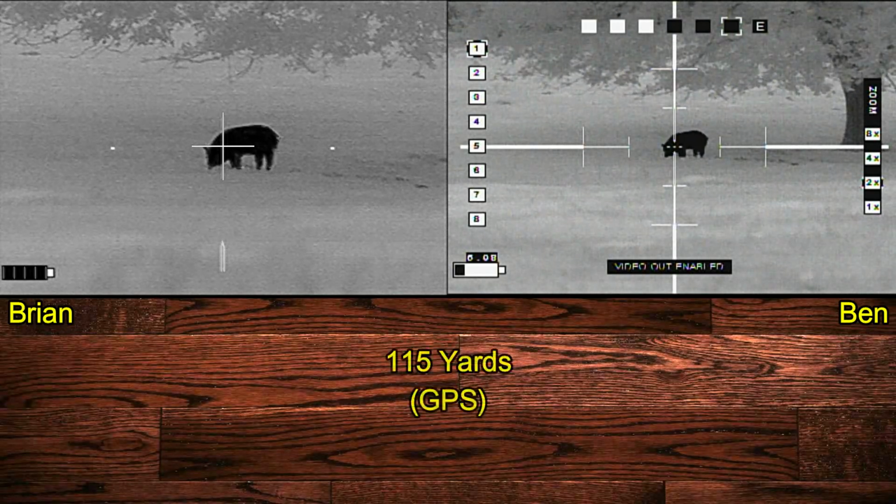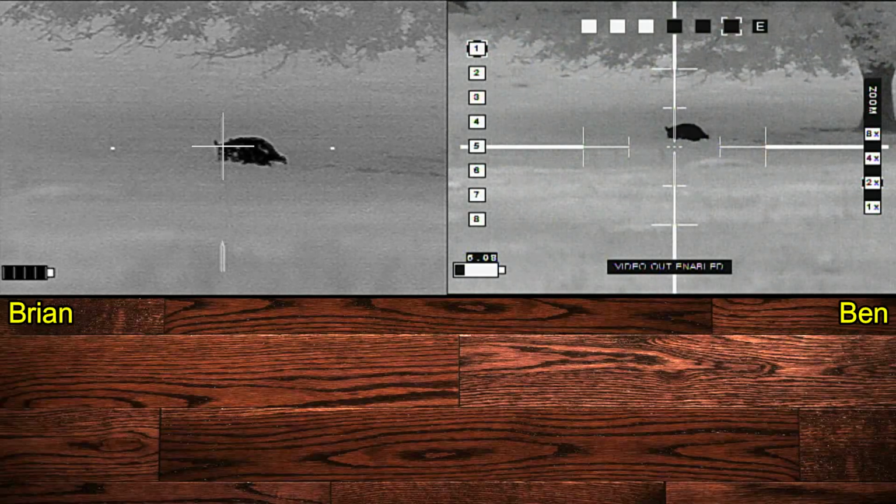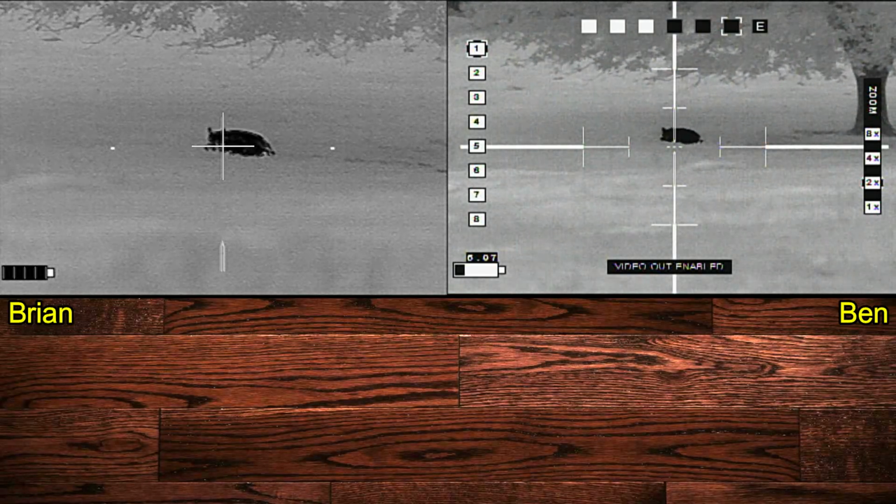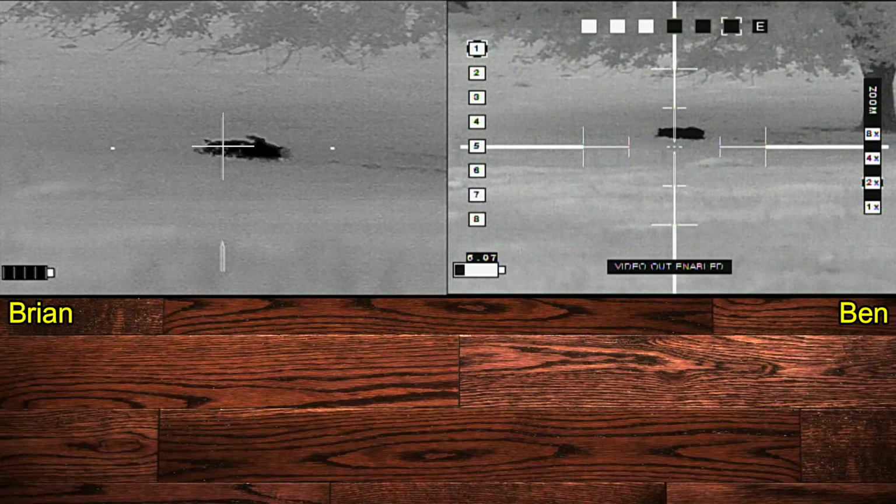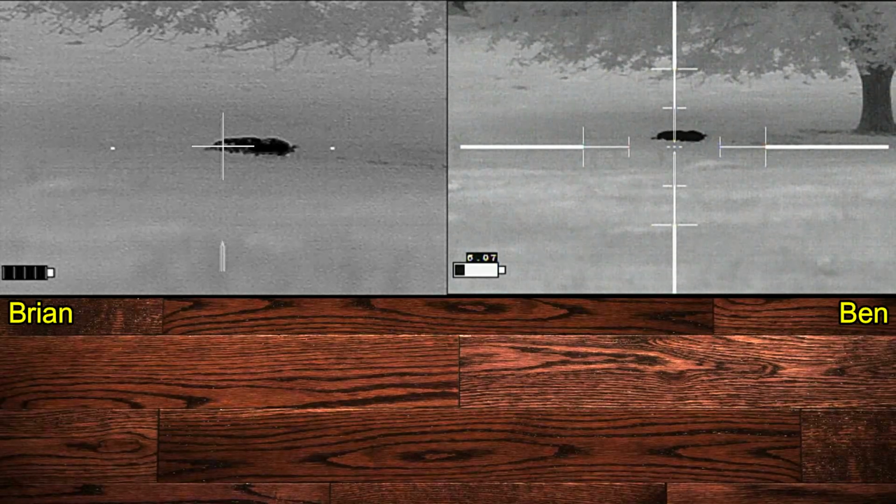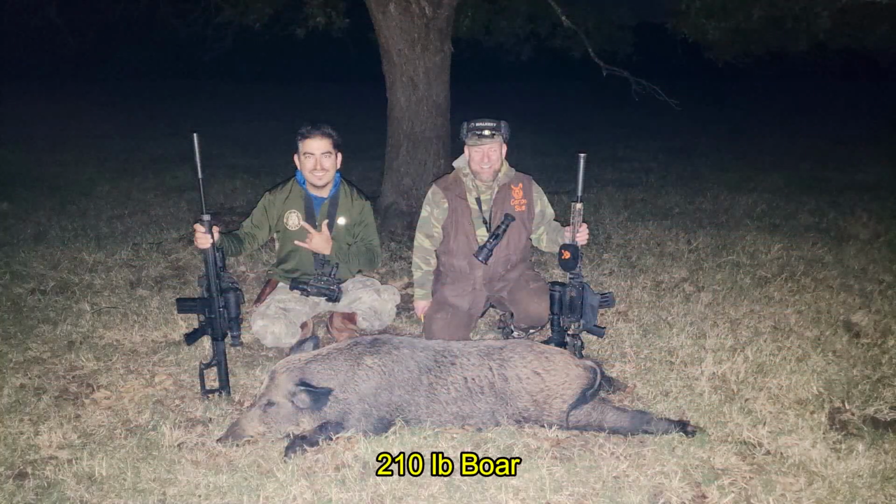Ready? Yep. 3, 2, 1. 2 shots, 2 hits. And we have a hog down at 115 yards. There he goes. On his side. Safe. Safe. Fist bump. He turned out to be a 210-pound boar.